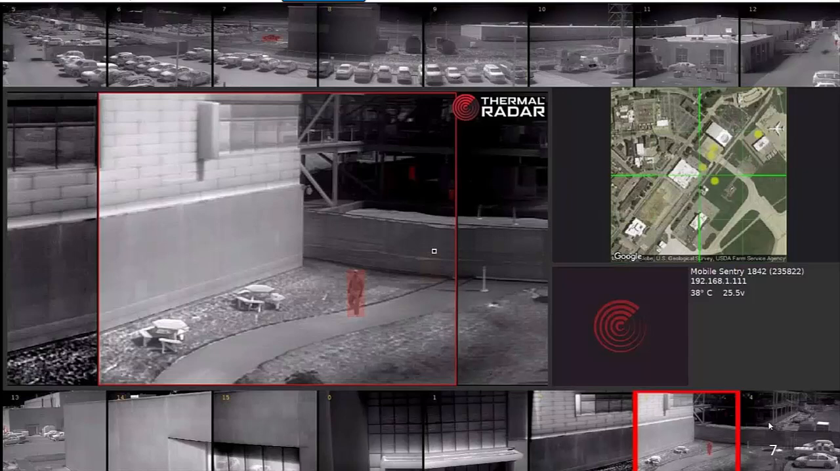That means that we have to stop the sensor 16 times in the 16 different fields of view to get this image. Now, every one of those 16 tiles on the top and the bottom will update with a new image every 2 seconds.